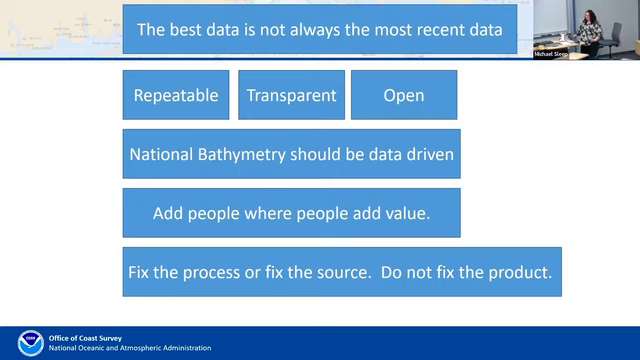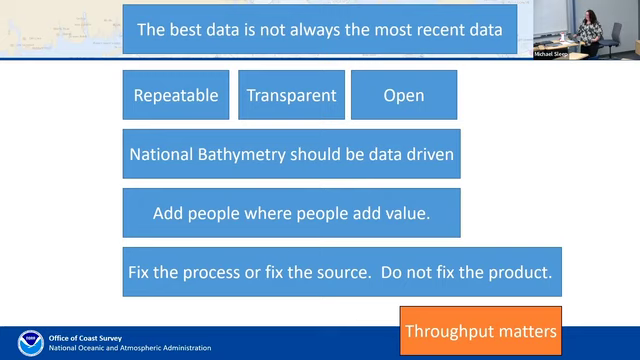So those are really cornerstones of how we've chosen to work. But then the other really important thing for us is that throughput matters. When we're trying to build on a national scale, if we're going to build out the whole country in a reasonable amount of time, we have to get data through the process. But it also means when new data comes in, we can get it back out for whoever needs to use it as soon as possible, shooting for same-day turnaround, not the kind of multi-year process that currently happens with a lot of the data that Coast Survey passes through.